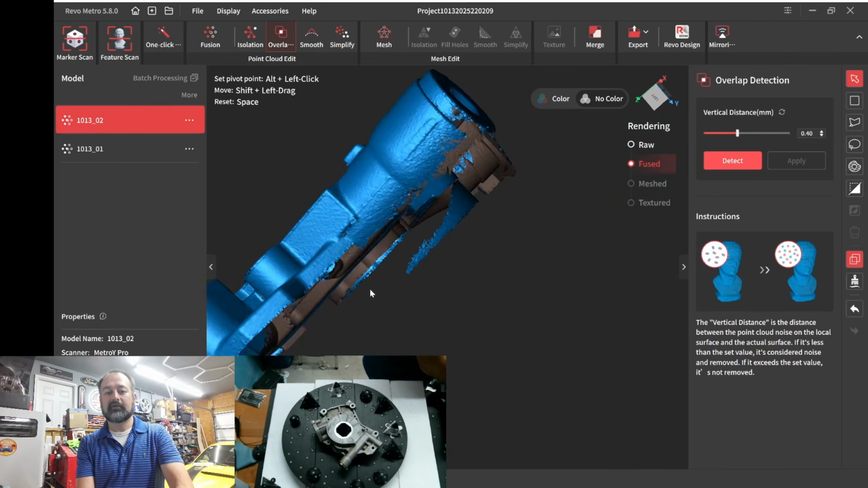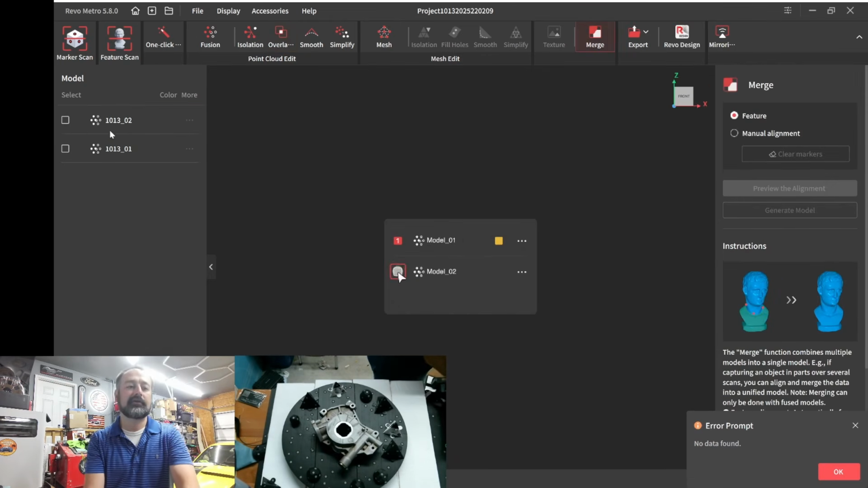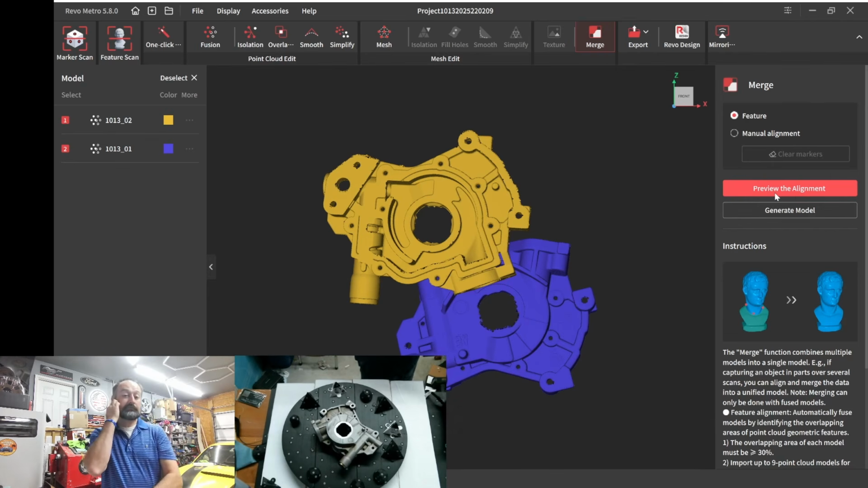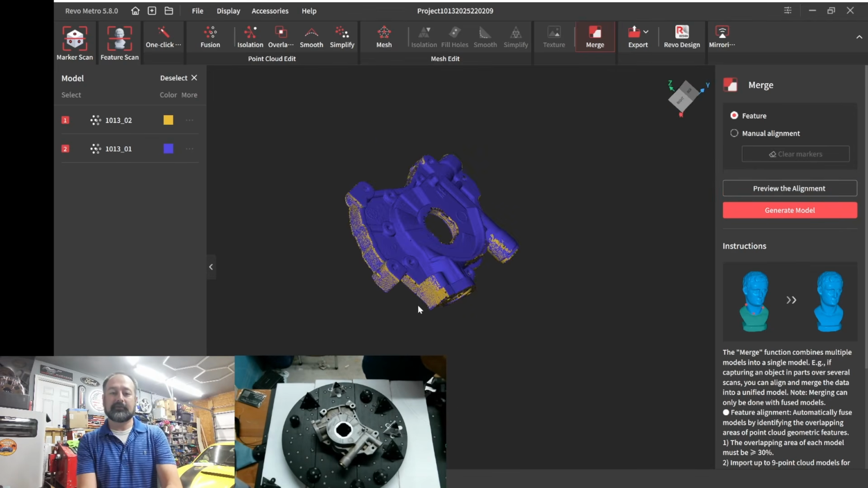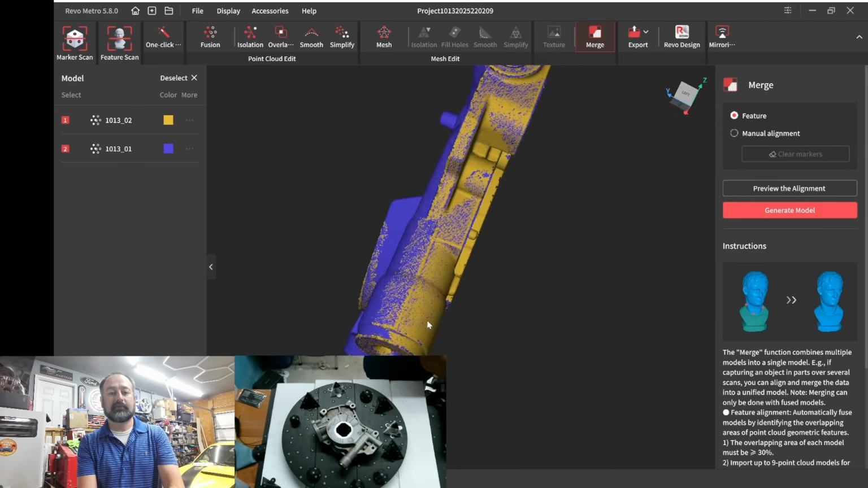So make sure I don't have any other scan aids in the frame. Okay, so now we're going to go ahead and merge. And we're just going to see if, by dumb luck, our feature alignment picks up. And I guess we got dumb luck because that looks complete to me. I don't know about you, but that looks pretty complete to me.